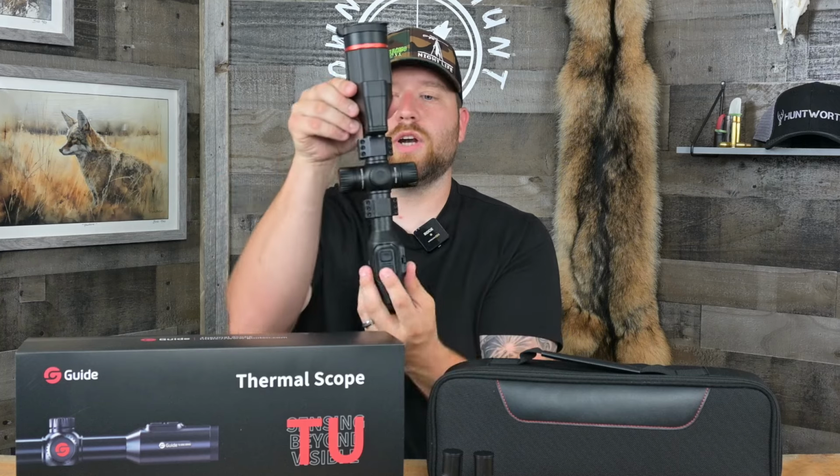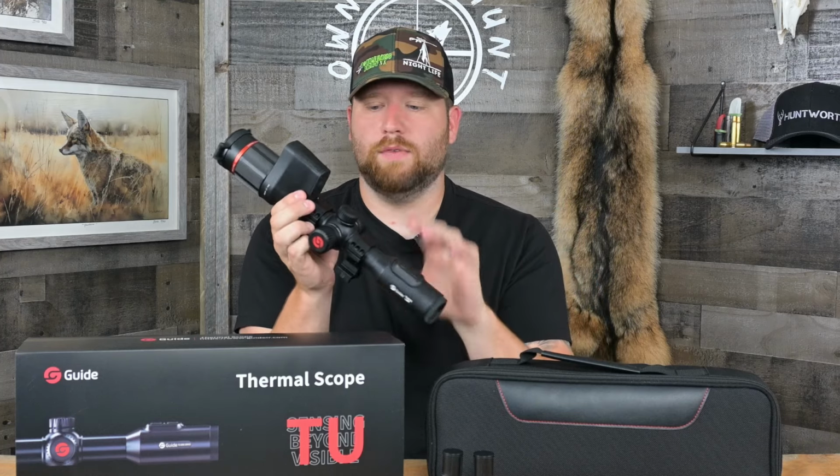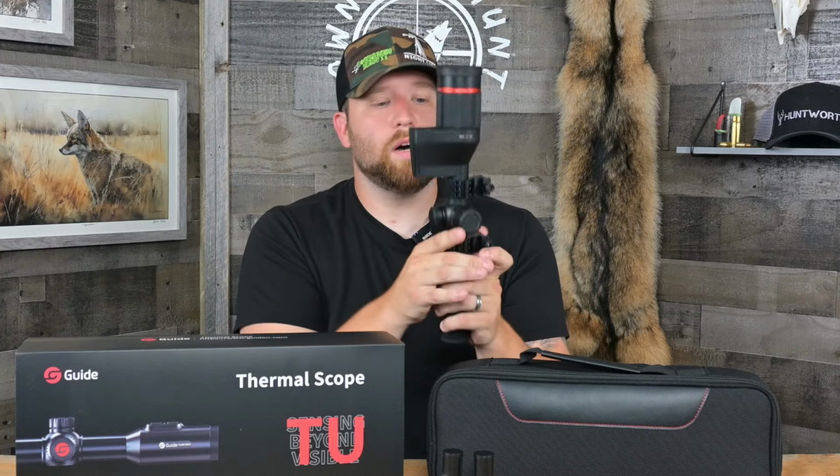So moving down the scope, you've got this kind of turret design here. Up top you have a push button for your menu system. Just a simple single press is going to get you a sub menu, or your base menu, and then a long press is going to get you your big main menu with all your features and functions. This dial up top will turn and show you your different color palettes. It's got white hot, black hot, red hot, green. And it's got quite a few different color palettes. My favorite on it was white hot.